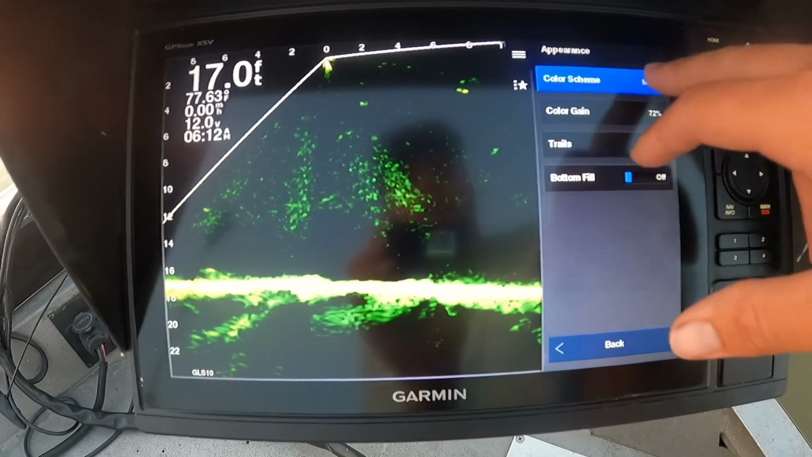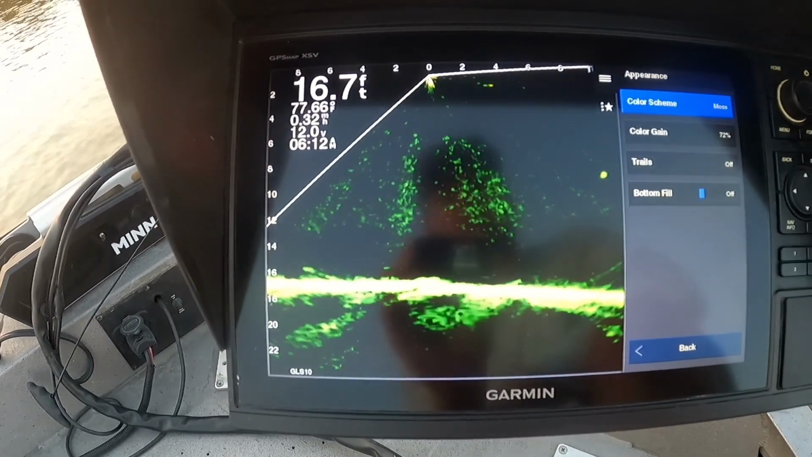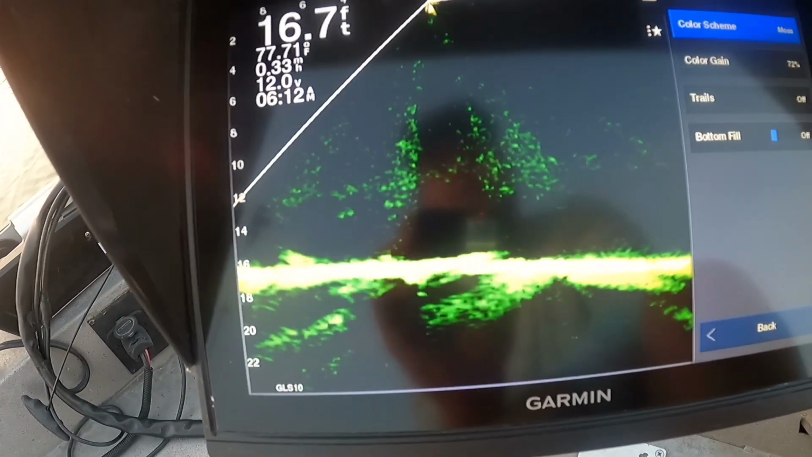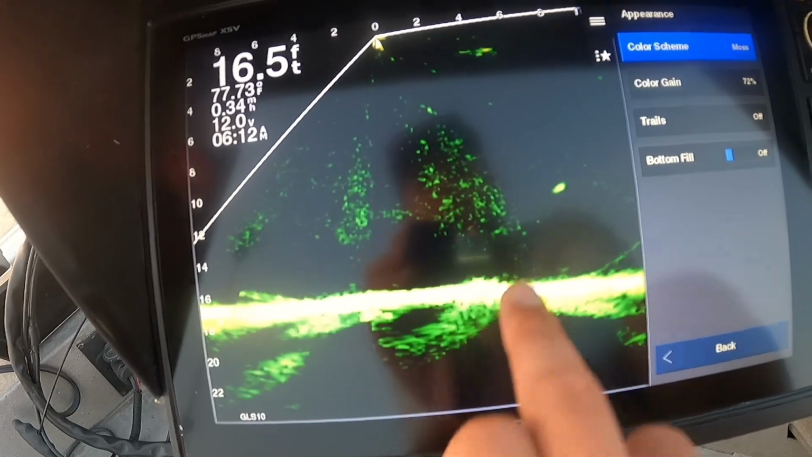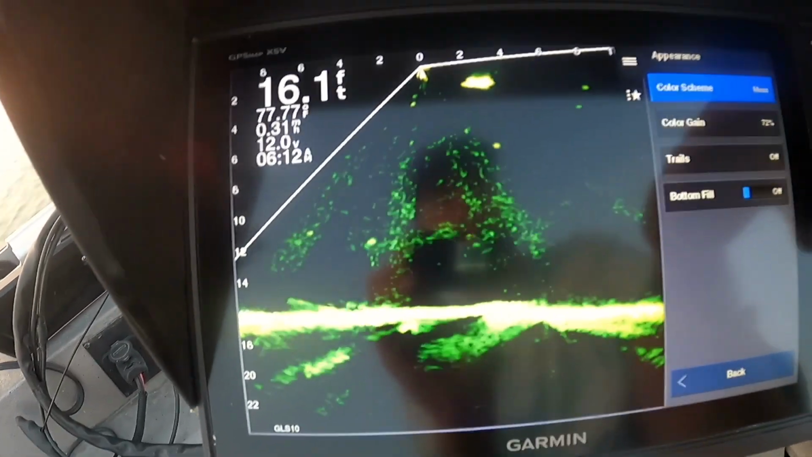Appearance, I'm on the moss. This is on the last update. I usually do the black emerald, but this moss I've been liking. I mean, it's extremely bright. If you see like that fish right there, very bright. I feel like that's pretty good.